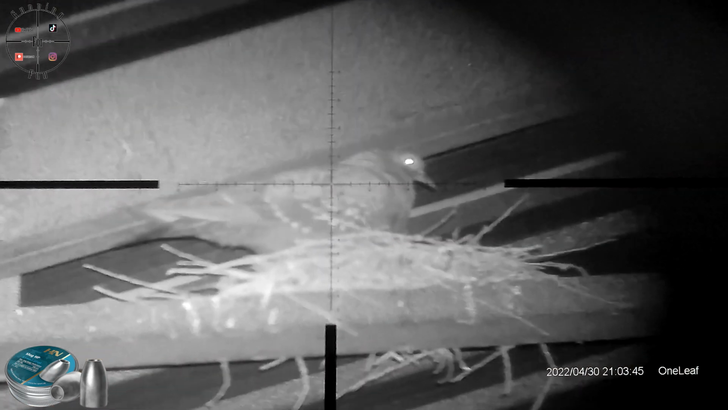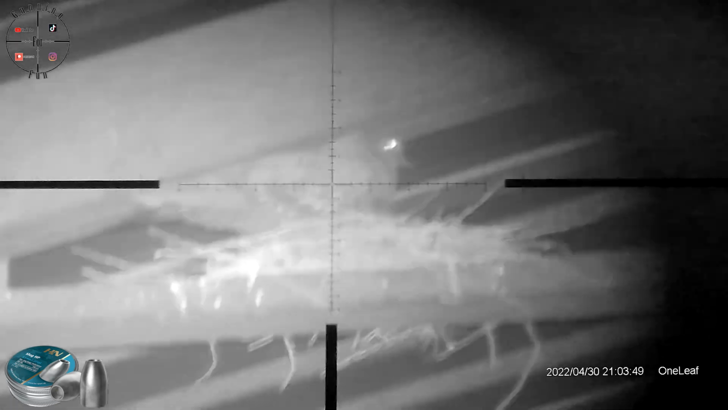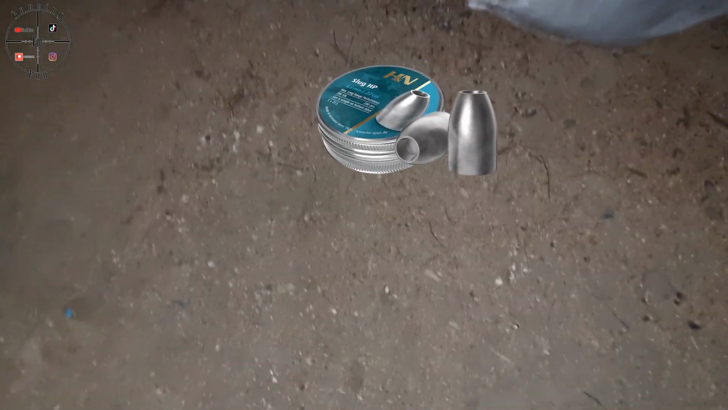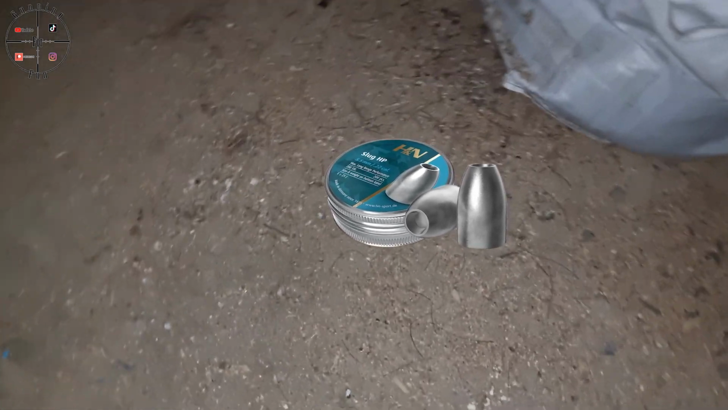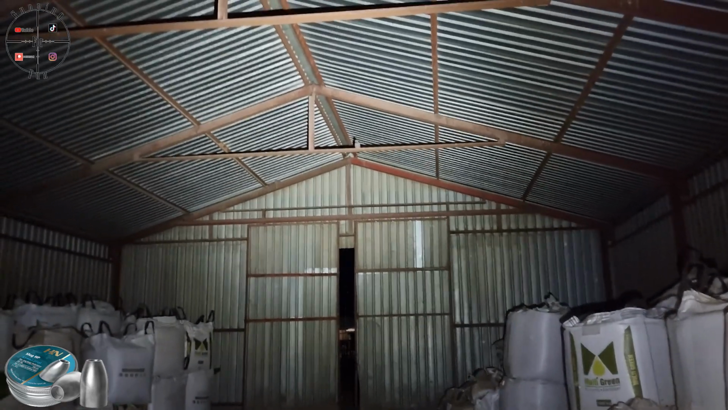Okay, but before we go and get those, there's another pigeon. Okay, I'm not going to go too close because that's a bit graphic, but there's the one little pigeon. See, that's a little one. There's some cats that took the other ones, but I think there's another one maybe sitting there, so we will try and take that one now.